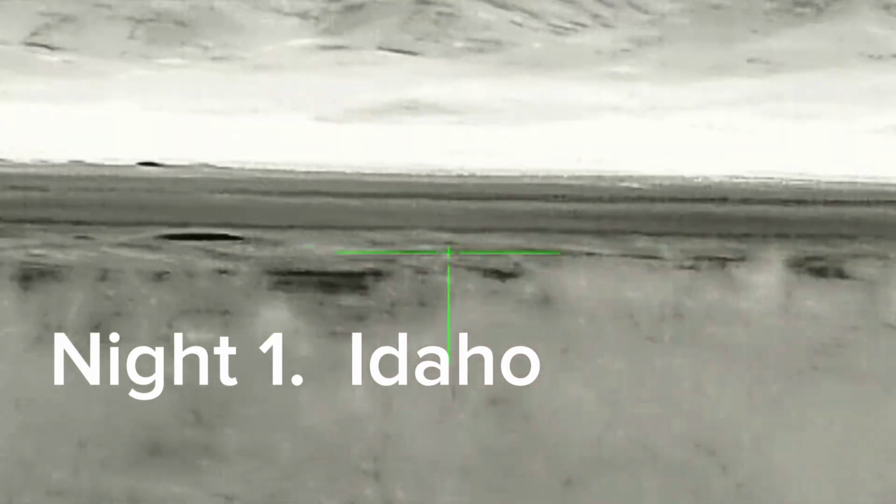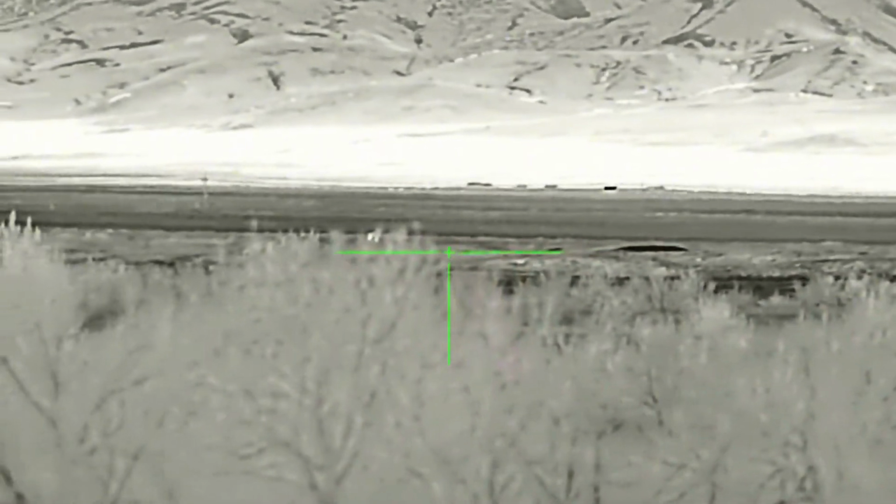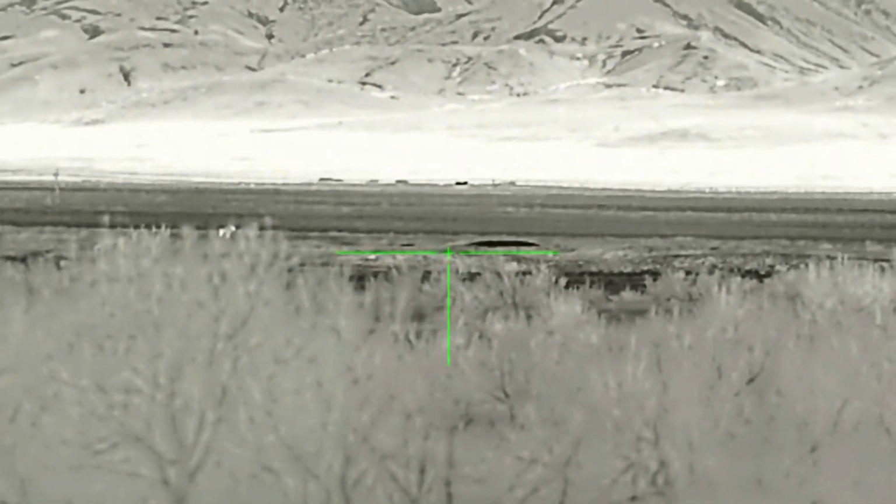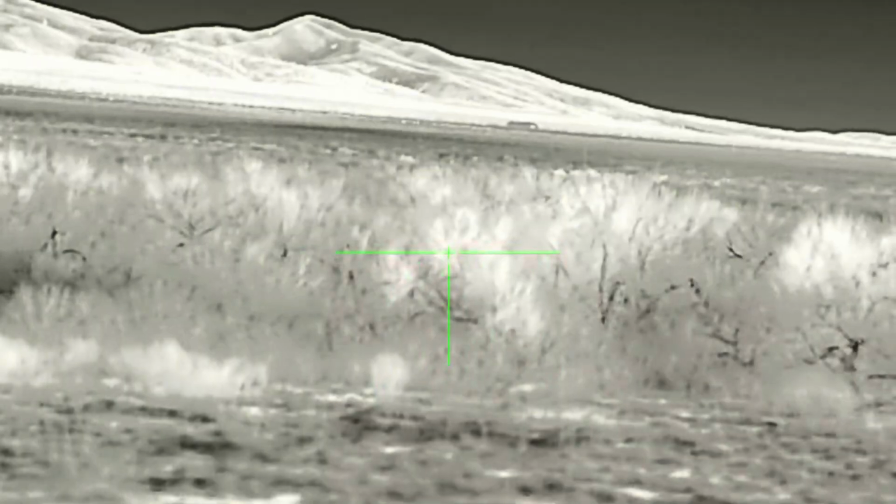Hey everybody, welcome to part 1 of a 2-part episode where tonight I'll be hunting in Idaho, solo, and then tomorrow night I'll be heading up to Wyoming to meet Randon, where we'll do a 2-night hunt across southern Wyoming.